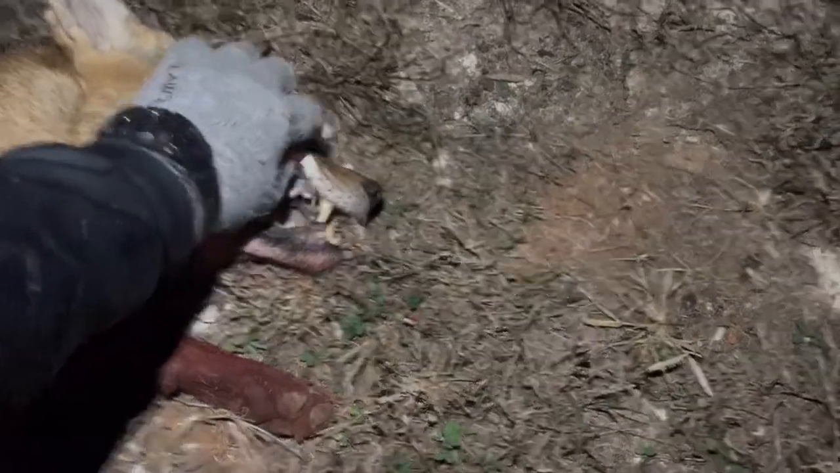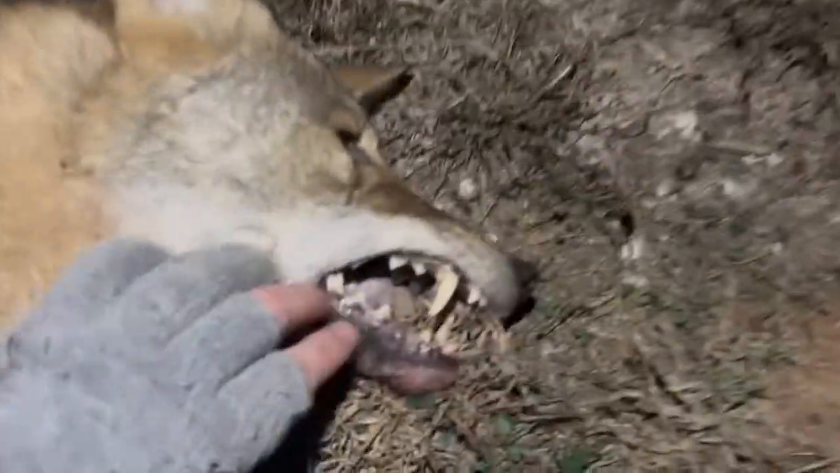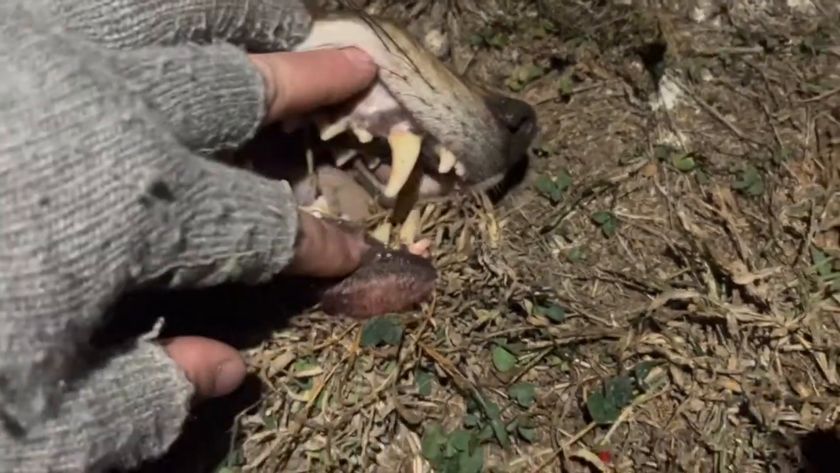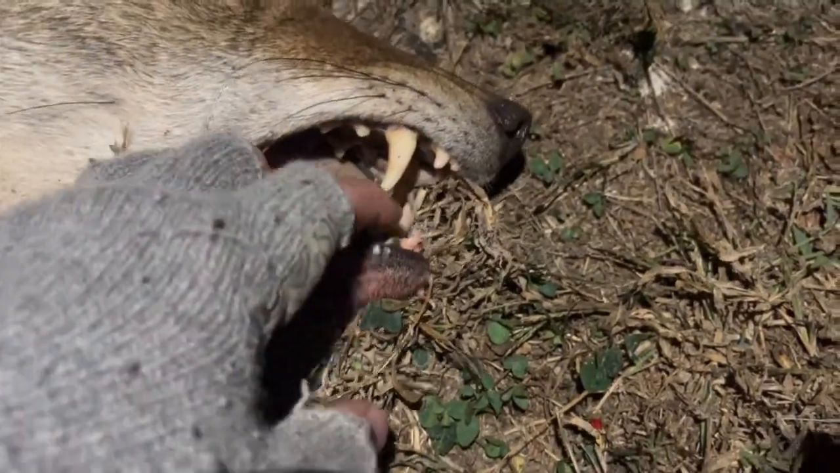Holy smokes, guys. I want you to take a look at the size of this dog. Look how old this coyote is. His bottom canines are broke off.